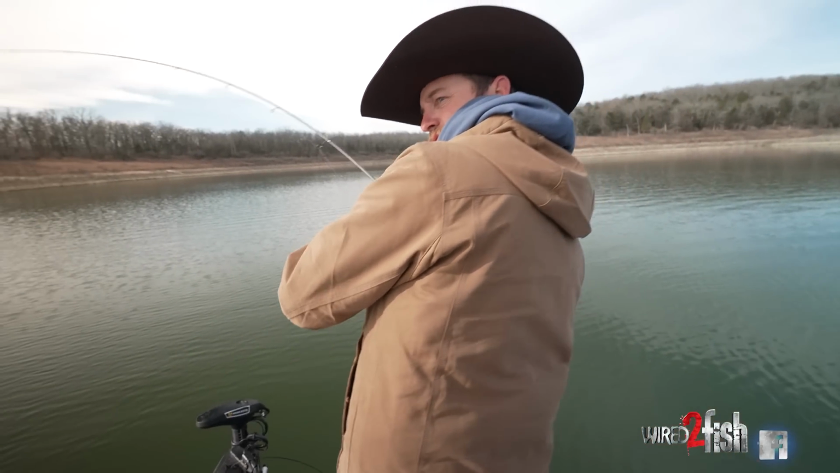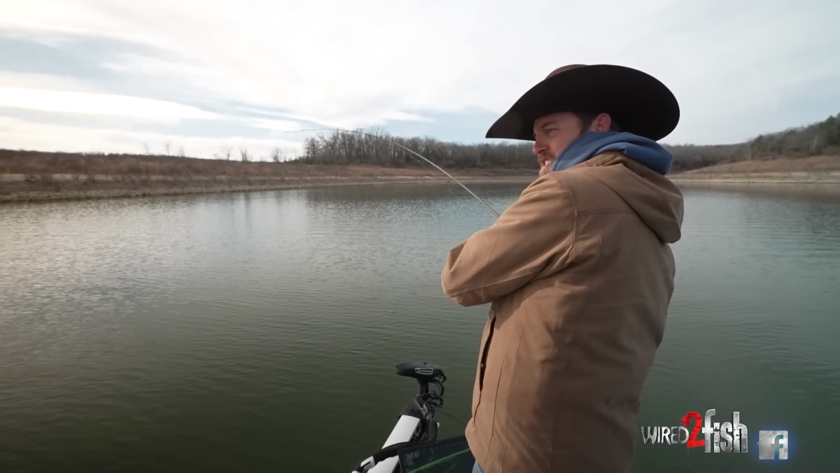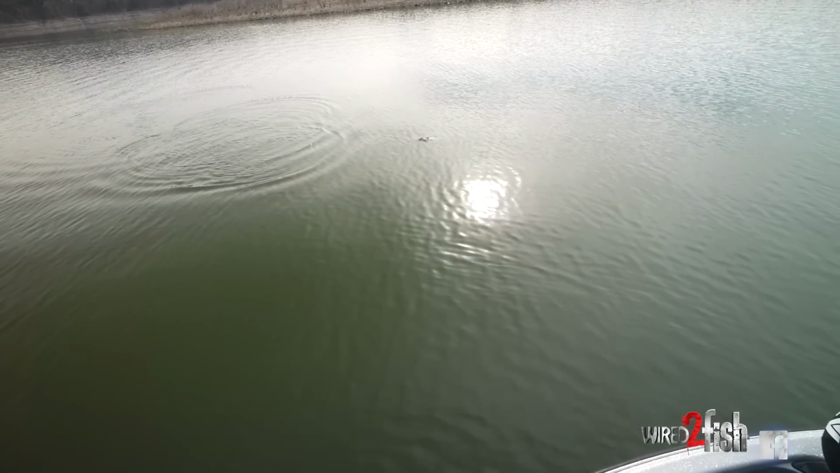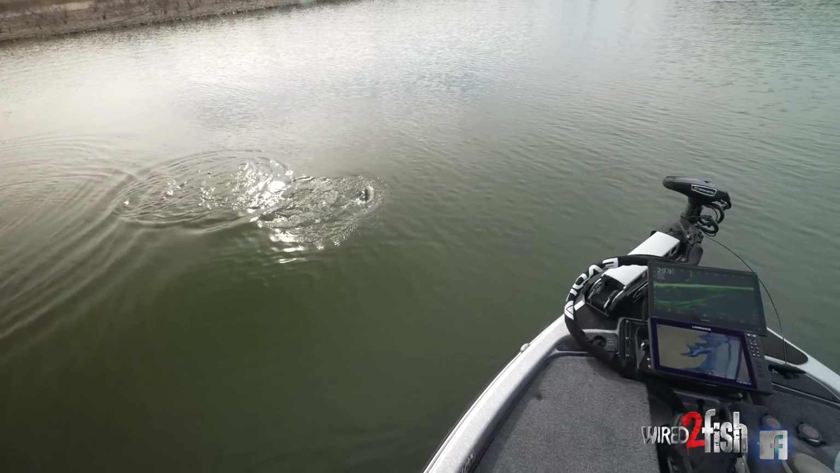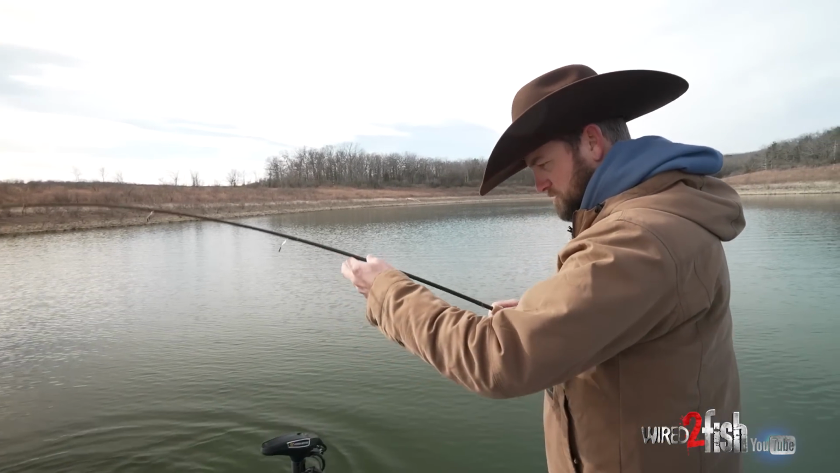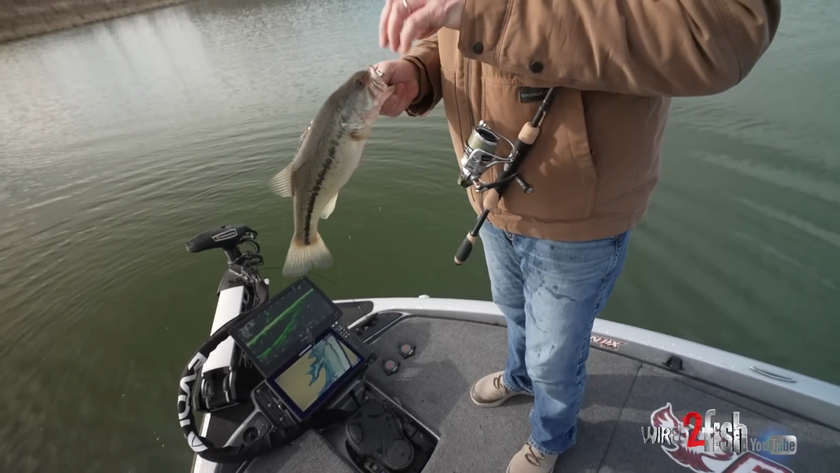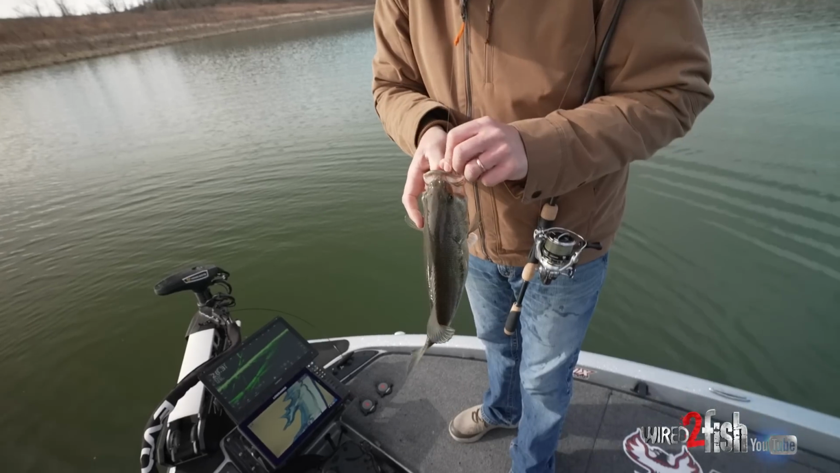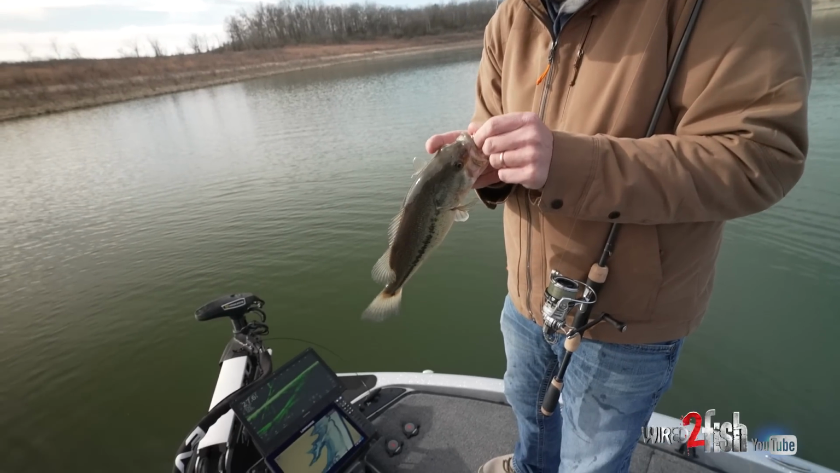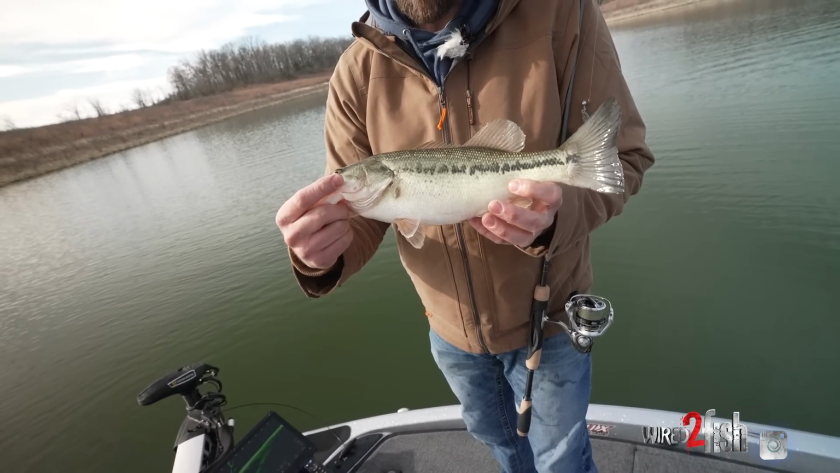Got him. Oh, feels like a decent one. Yeah, it's a nice one. Another pork chop. See, that fish is up there high too, swimming around. Another largemouth. He's not as big as that last one, but he's a pretty fish. Another one on the old drip minnow. Pretty one. He ate it really good. I switched to a little bit different jig head there, one that's a little lighter and is not as bright like that white one I was throwing. And we got him to bite.